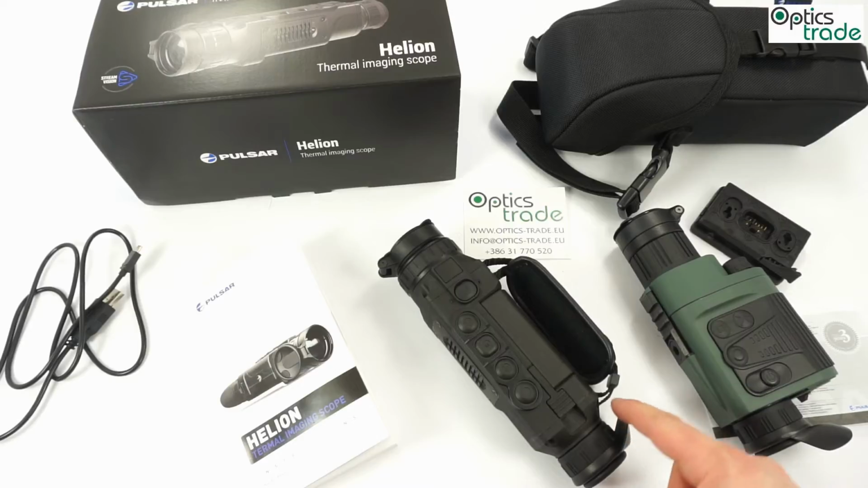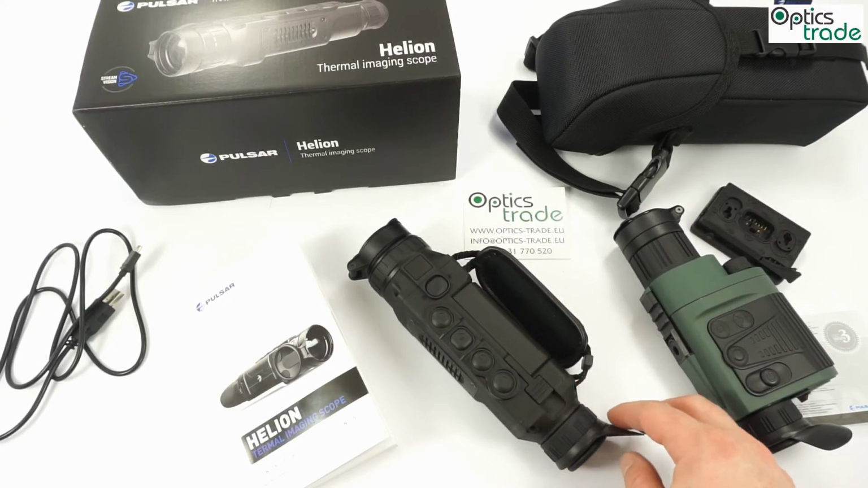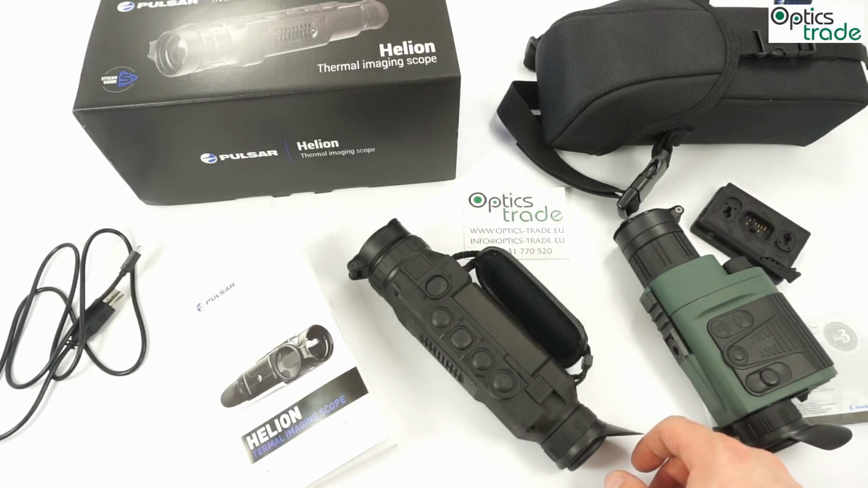If we go to the optical properties, I think that this 38mm model is in a sweet spot because it offers a wider field of view than the 50mm model. So it offers 17 meters.